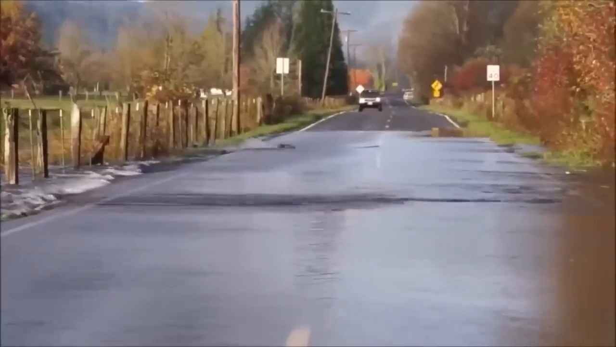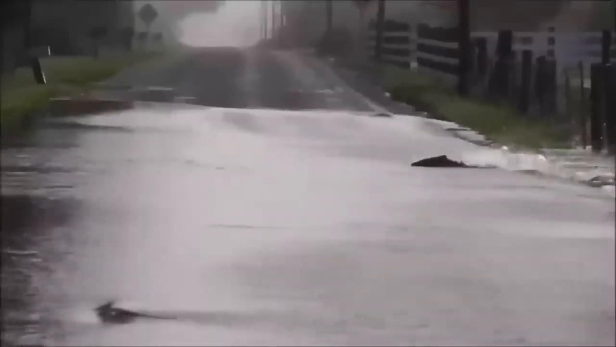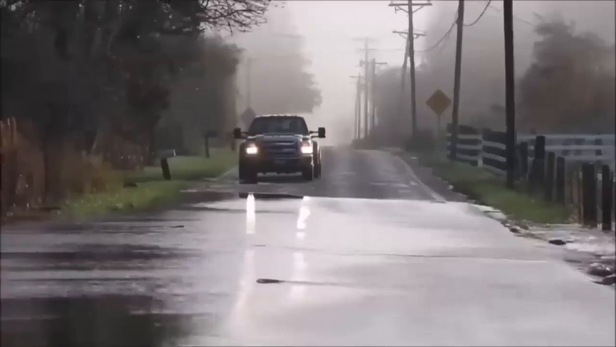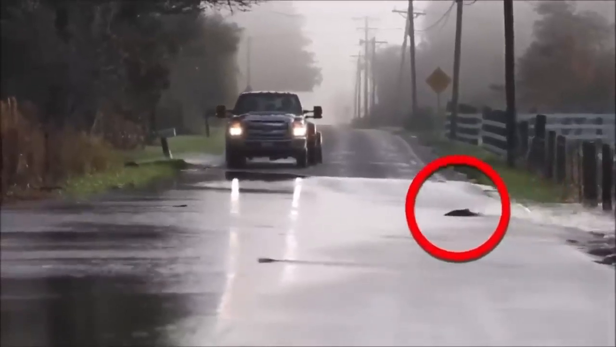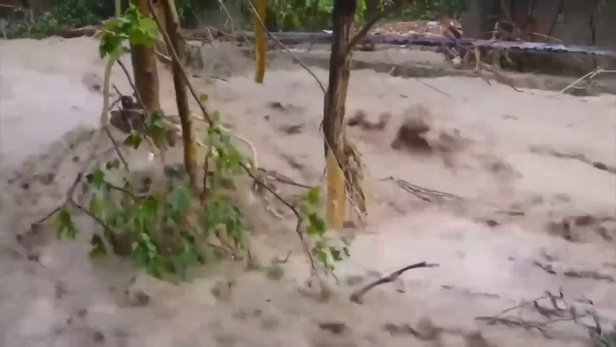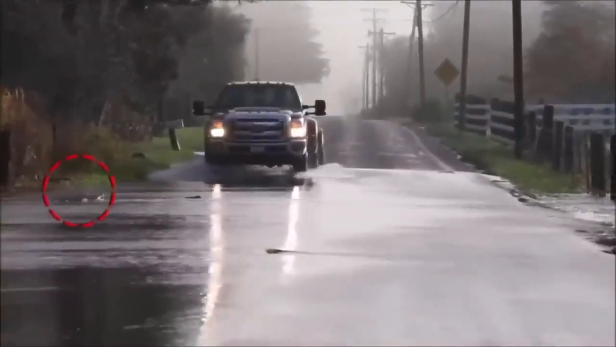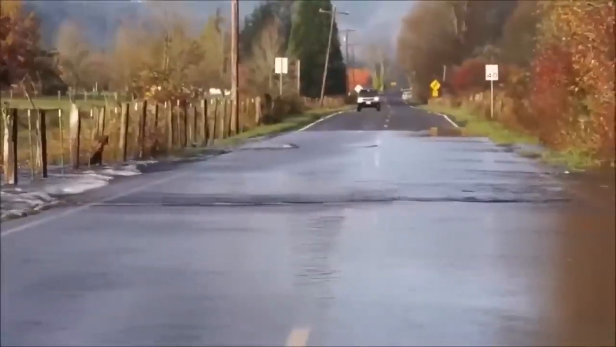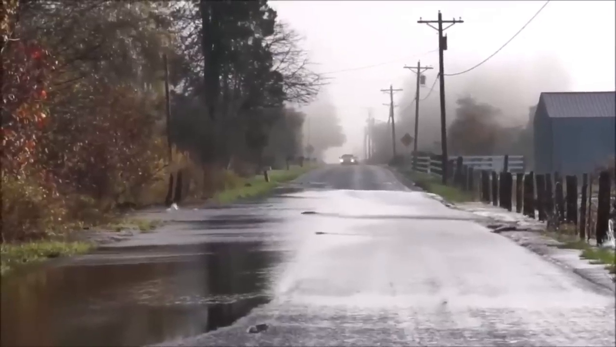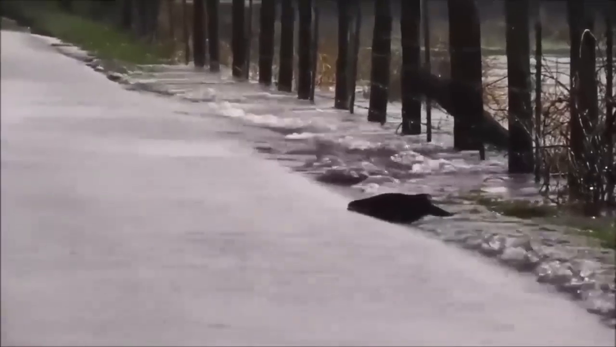A year ago, people in Washington saw this weird phenomenon happening. A number of fish were seen crossing the road. Just like you and me, they were all so shocked to see these salmon showing this unusual behavior. However, this scenario is the result of the river flooding. What you're seeing are salmon going from a field that they've been washed into, back across the road to get back into the river to continue their journey. This doesn't happen very often, but when it does, some salmon that get washed out do this to make it back.